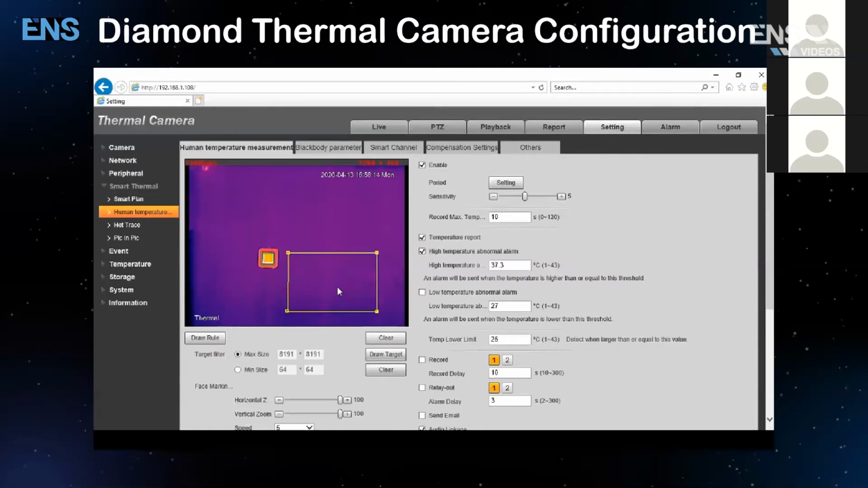So you're going to have a person standing right next to the Blackbody, and then you're going to click Draw Rule, and then redrag and reshape this orange rectangle to where it fits the upper torso of the person, where it covers the chest and slightly above the head. Now keep in mind that every person is a different height and also a different width. So when you drag the rectangle, you want to leave a little slack to accommodate different sizes, shapes, and heights of different people.